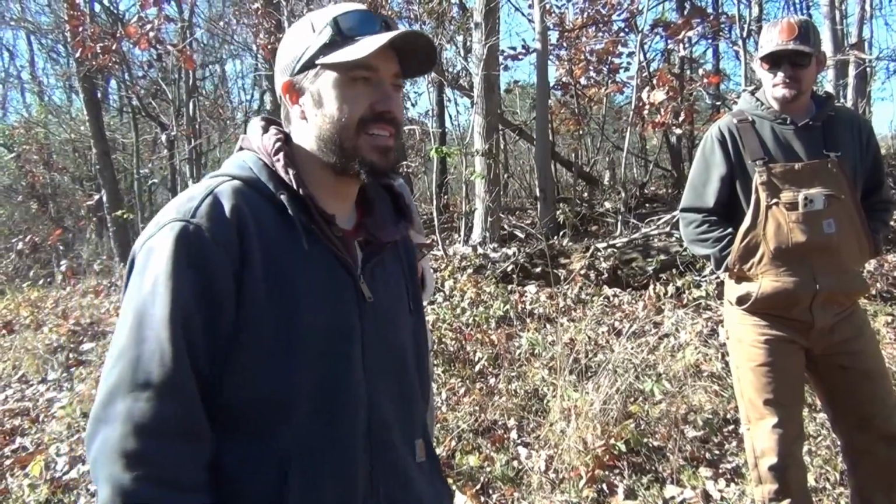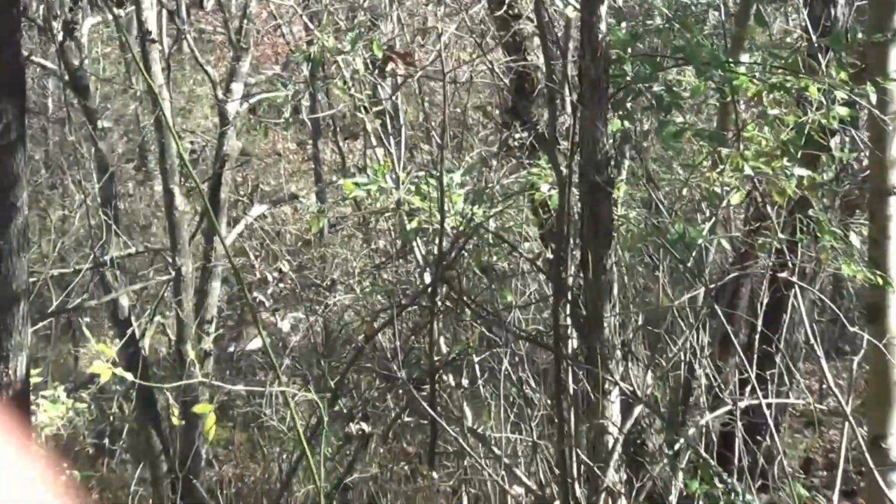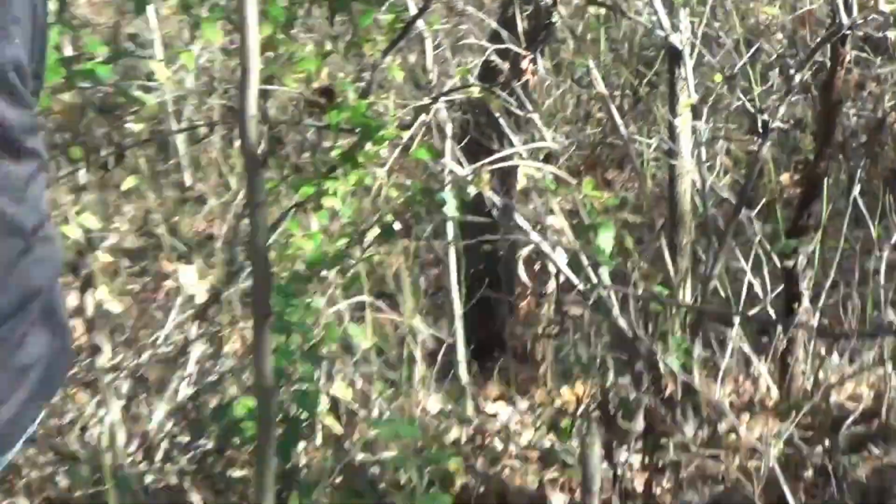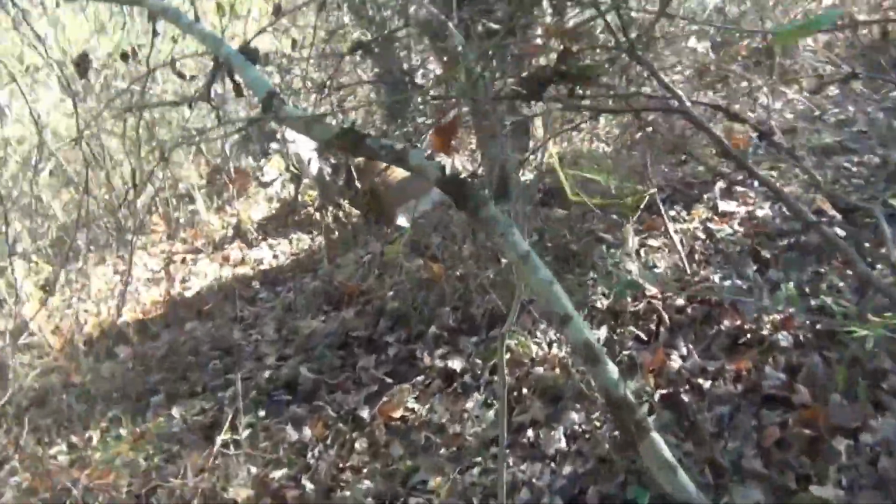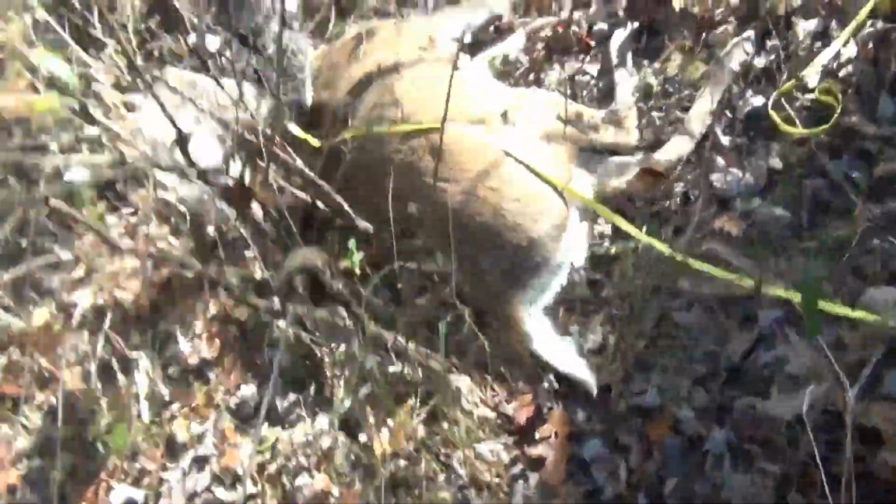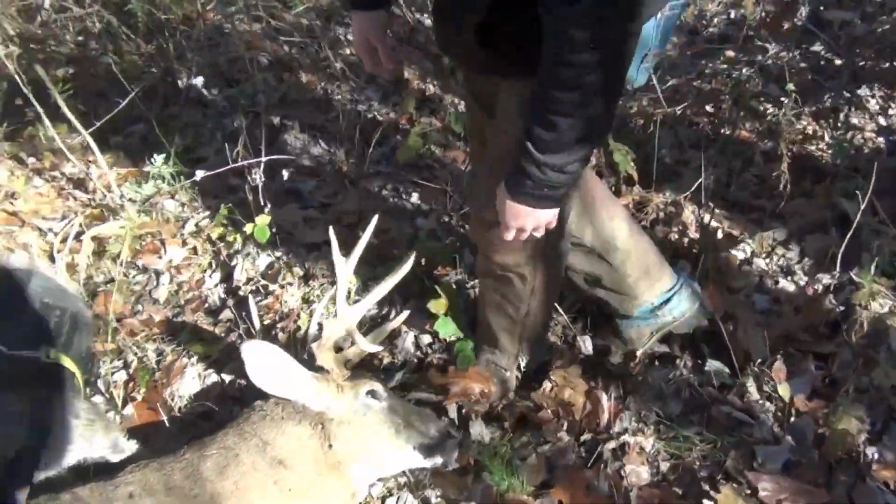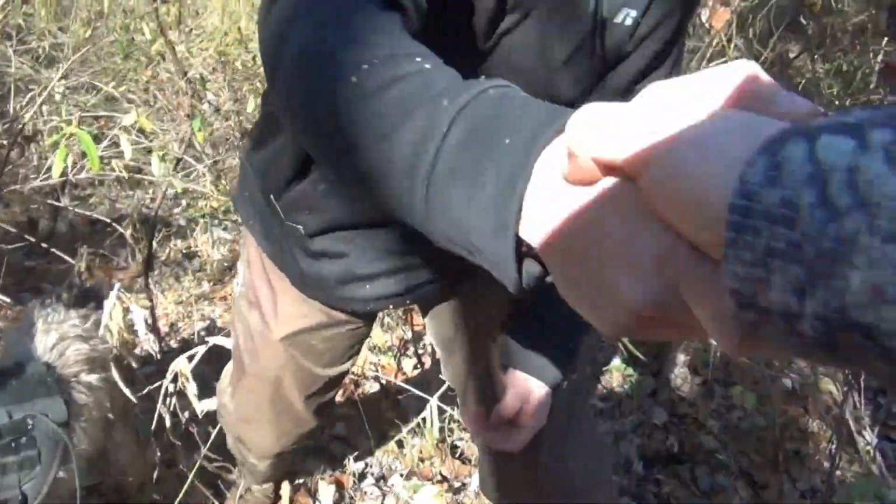So let's go down and find the deer. That drone led us right to it, and you see his belly up down there. I'm going to just film Lawson getting up to him, and there he lays. We have a nice history with this buck on the farm, and I will post pictures of him. But that is him. What do you think, buddy? Congratulations. Unbelievable. Thanks, Mike.